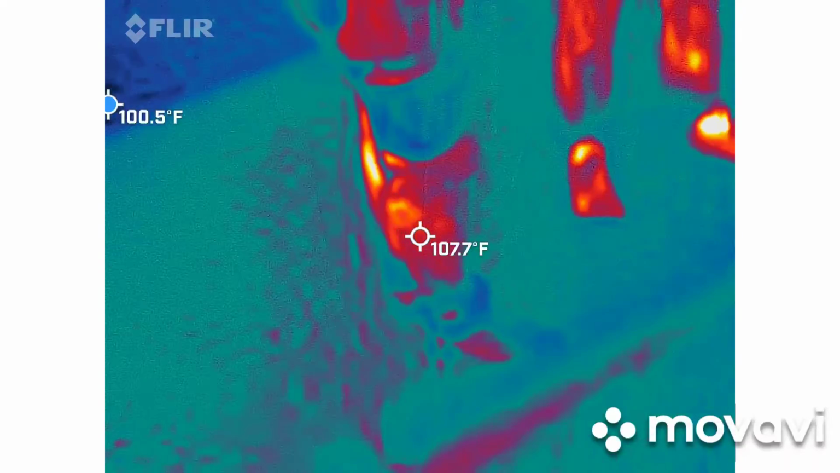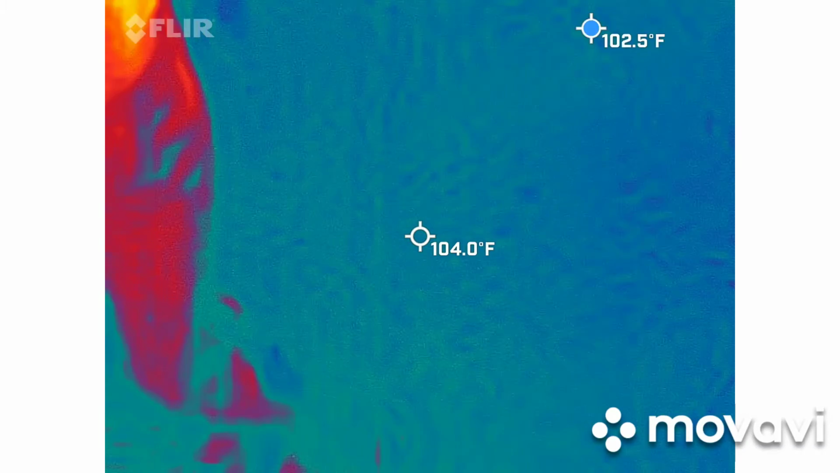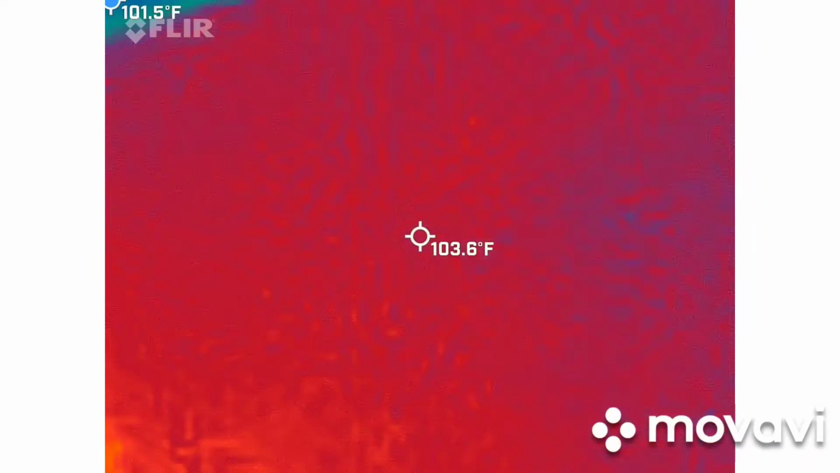So it's just going. Yep. The only button you need to worry about is up here. You don't need to hit anything else. We'll have it delete that you just moved. Because the other one will shut it off.